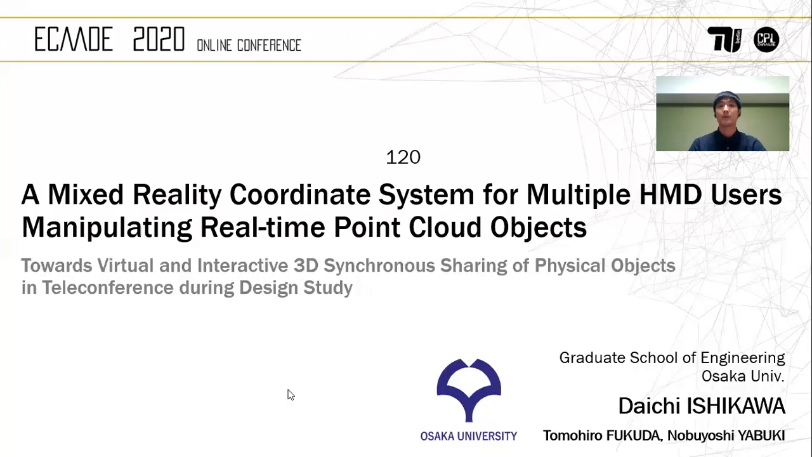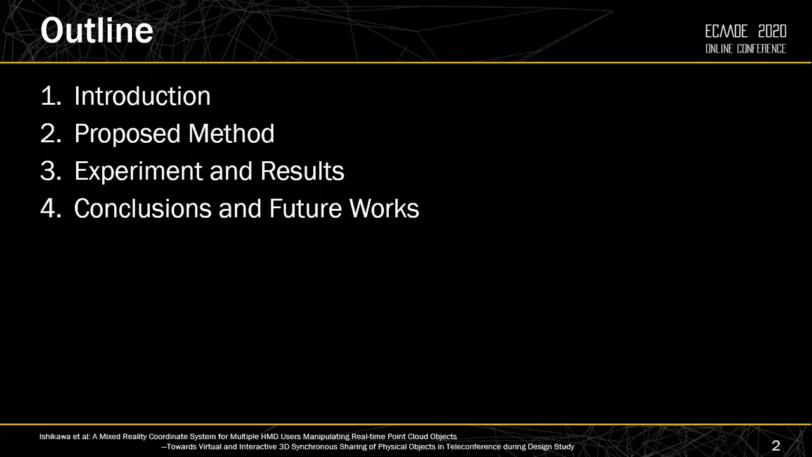I'm going to talk about a mixed reality coordinate system for multiple head-mount display users manipulating real-time point cloud objects for sharing 3D physical objects in teleconference. Here's the outline. Introduction.